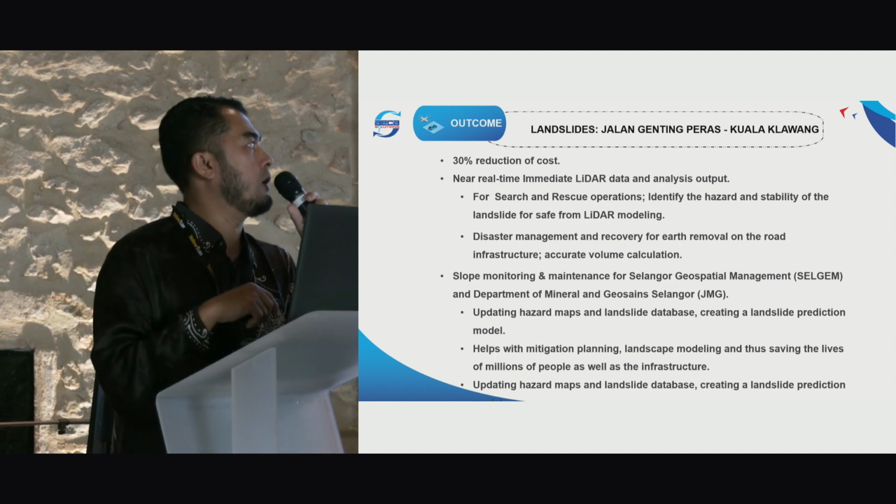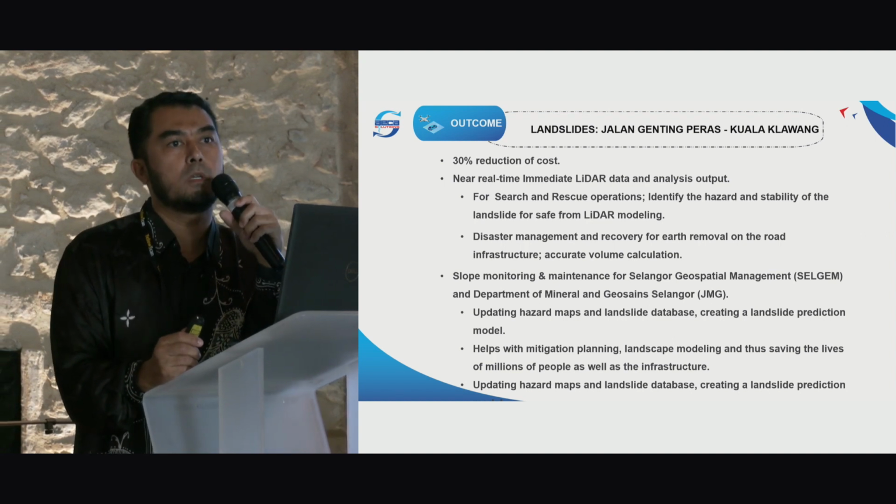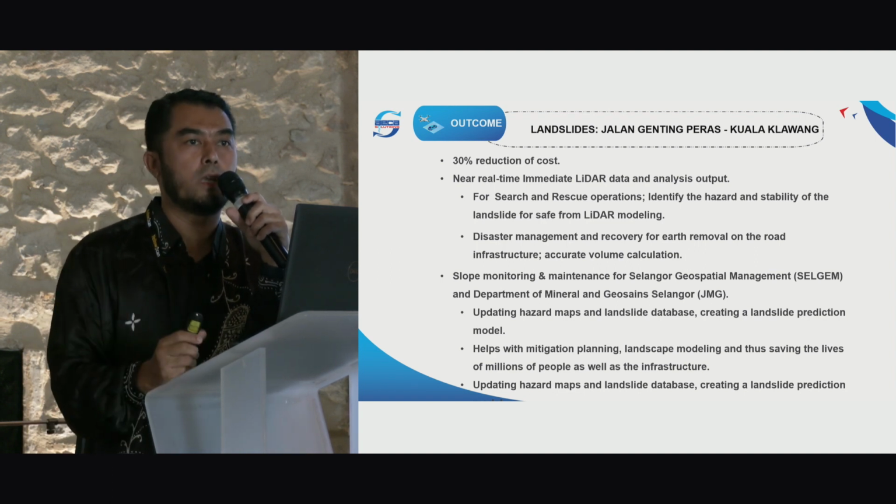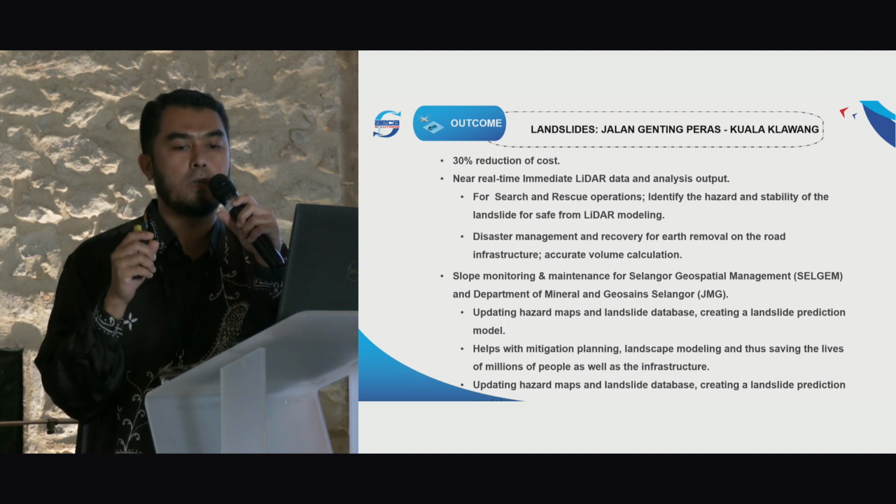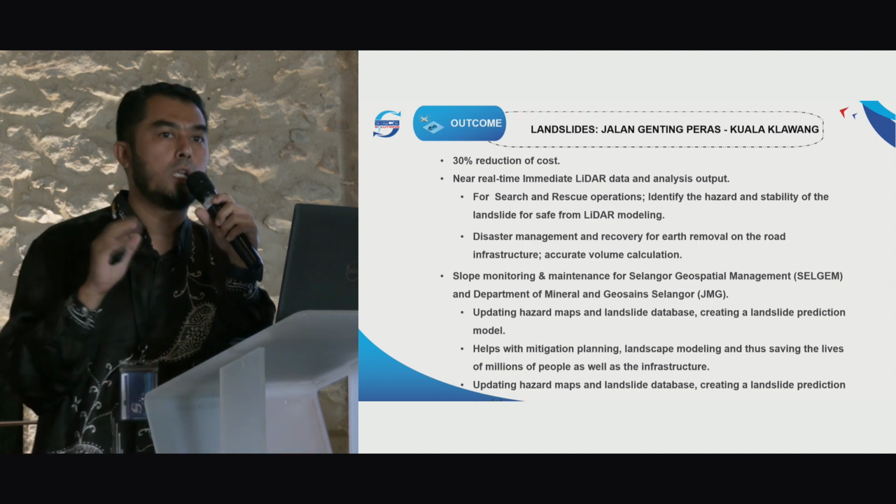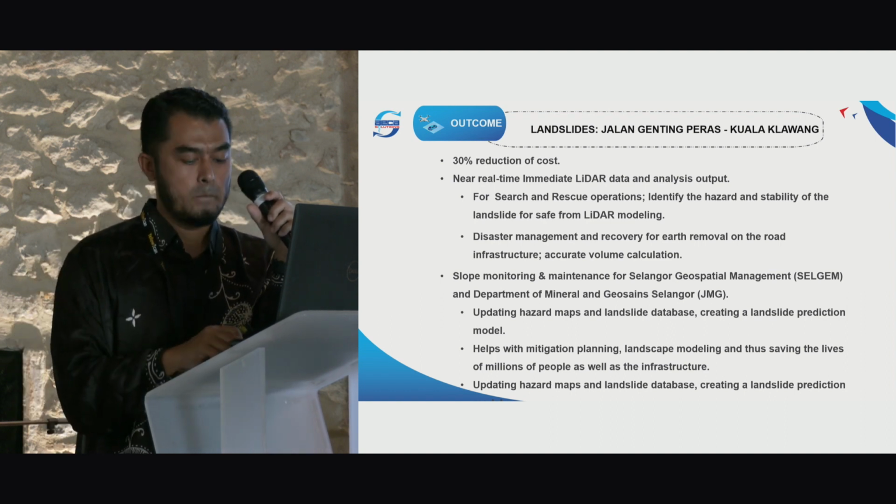This kind of project used to cost about, I think, 1 billion ringgit. So there's a lot of reduction. Then they can plan better. From this data they know what machine to use to clear the earth from the road infrastructure.